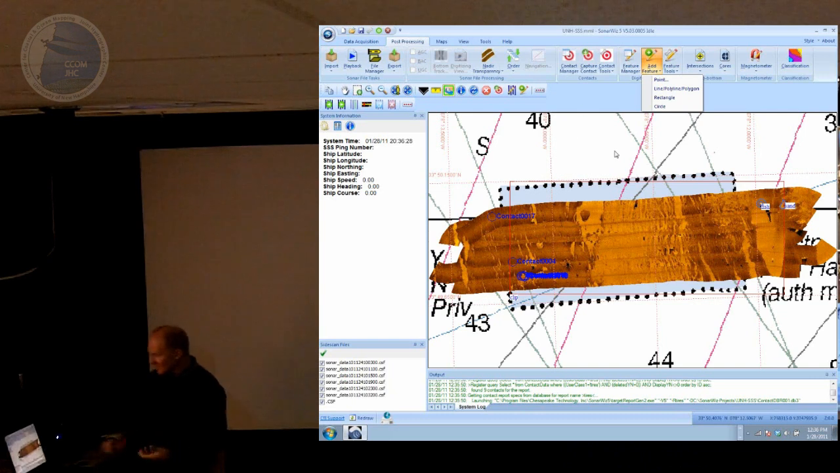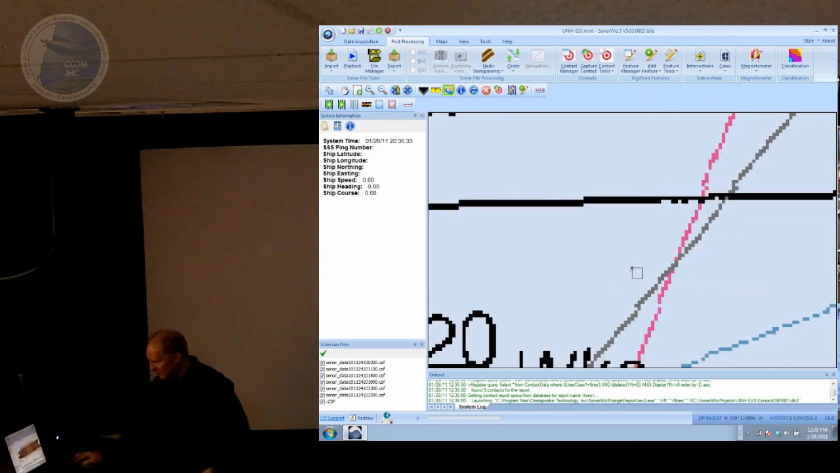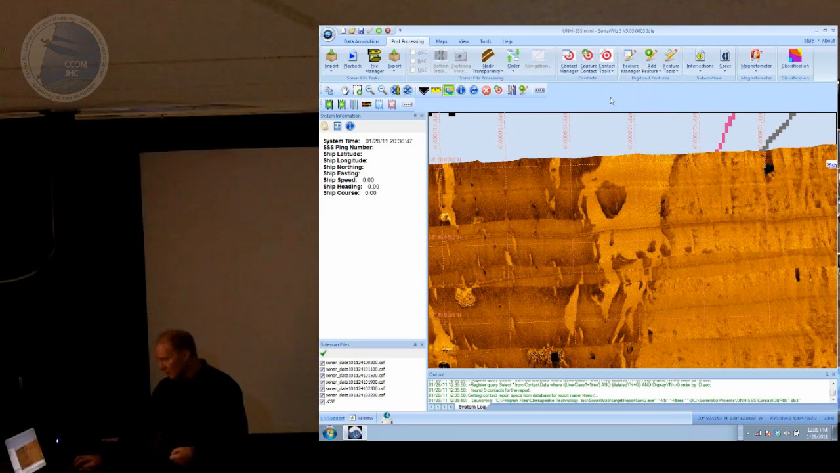The feature digitizing, this is kind of neat. If you want to outline a specific area, maybe you've got some sanded gravel, this little pocket here, I can digitize a polygon or a square or a circle using the feature tools. It's pretty straightforward. That's going to be exported to DXFs and shapefiles and so on. You can also do this in the waterfall view.